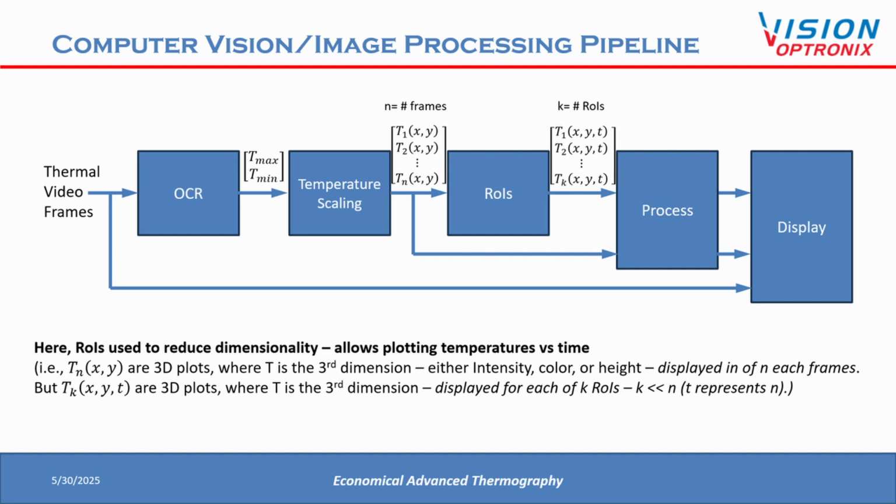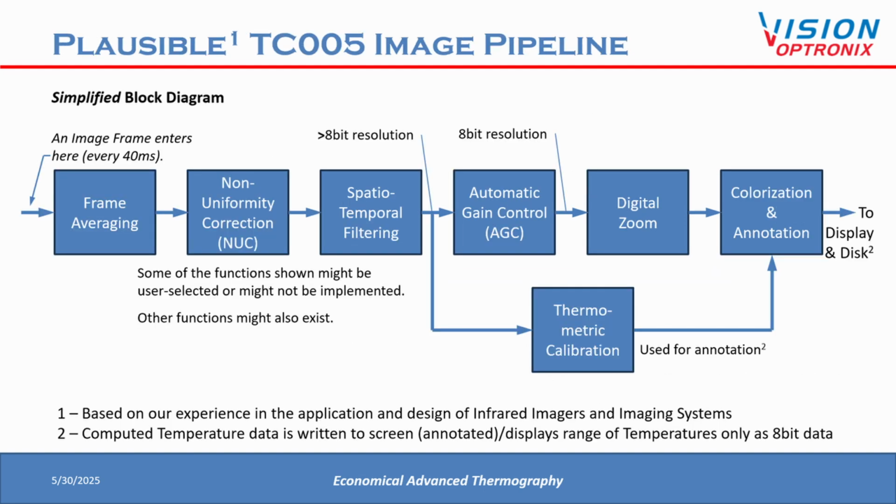These are used in the next task, temperature data reconstruction. Although we believe it might be possible to find the maximum and minimum temperatures from each frame in the video movie headers, we decided to apply our OCR methods because we didn't receive an answer from Topdon on this issue. We don't know exactly how the TC005 works, but we've designed, reverse engineered, and integrated similar camera systems. Based on a plausible image processing pipeline, we can describe the reasons for our method.